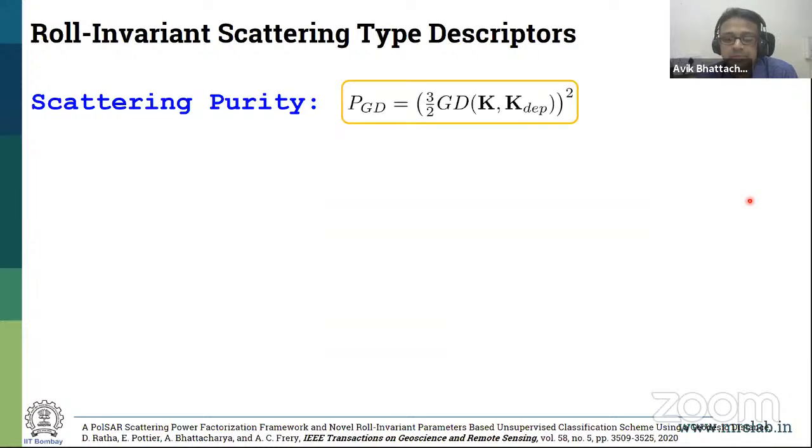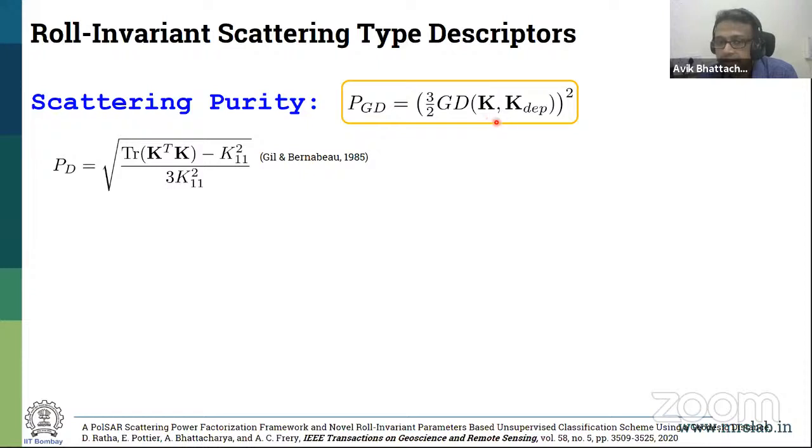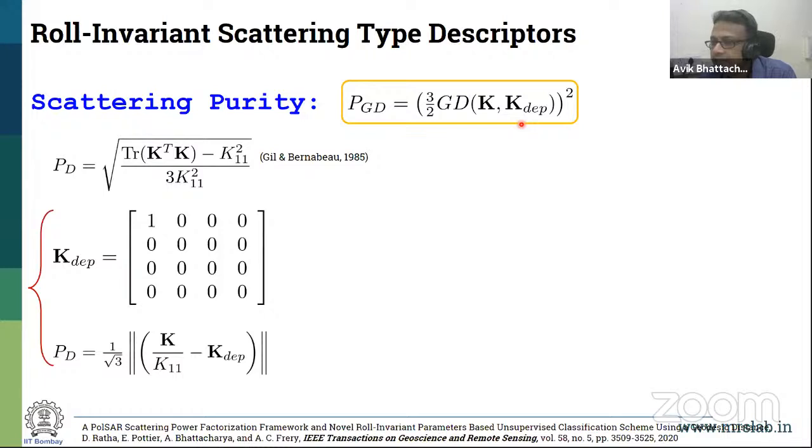And it comes with the same thing over here, the geodesic distance between the observed Kennaugh matrix and a Kennaugh matrix corresponding to a perfect depolarizer. Of course, a perfect depolarizer you can never get in nature. It's a theoretical abstract. That means any polarized wave going through this kind of target will be completely unpolarized, which never happens because it's always partially polarized.